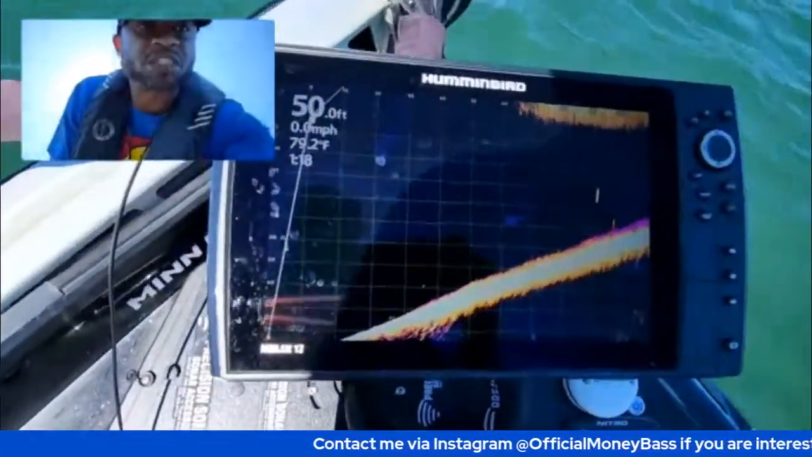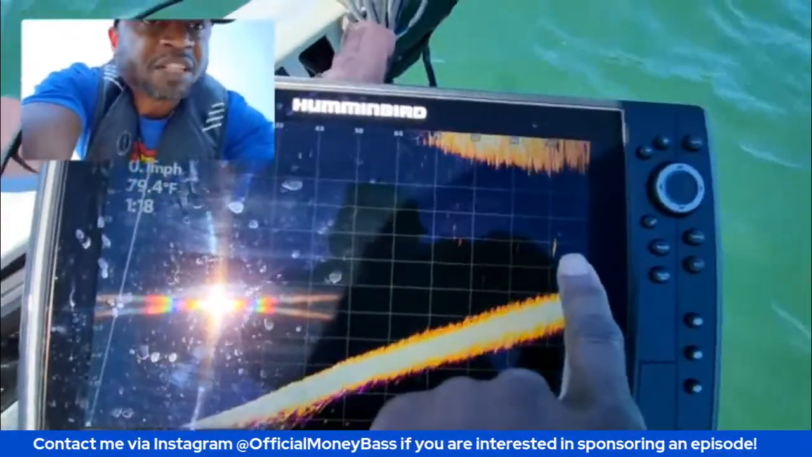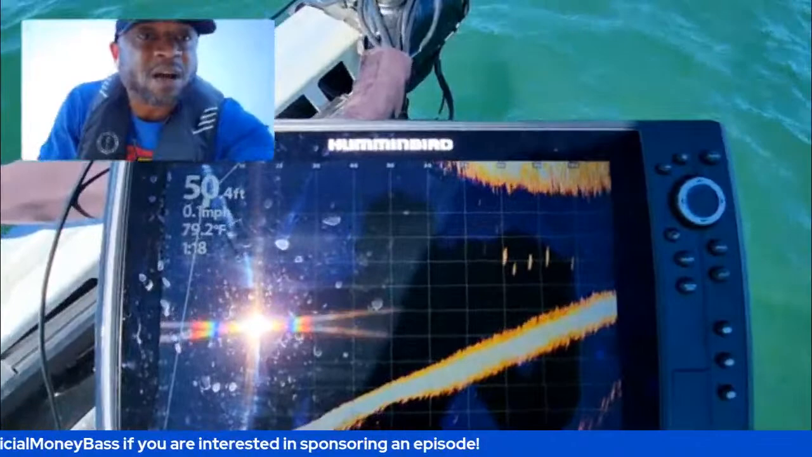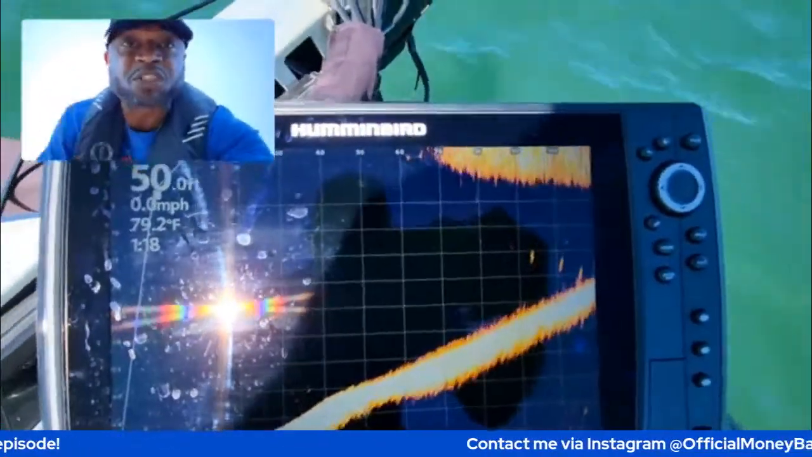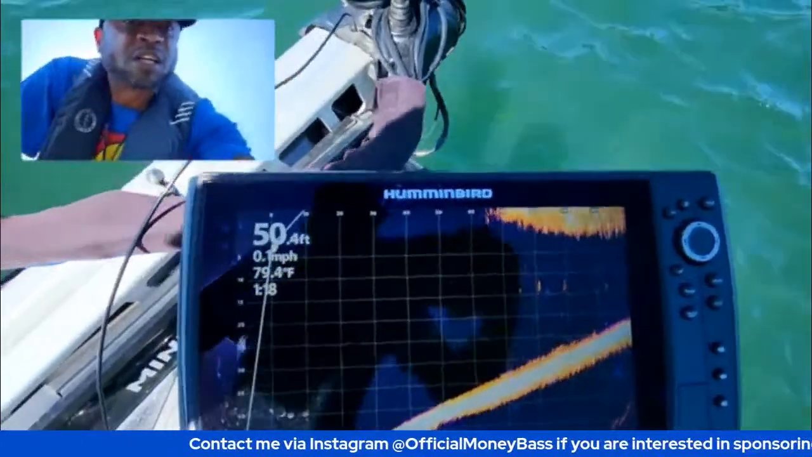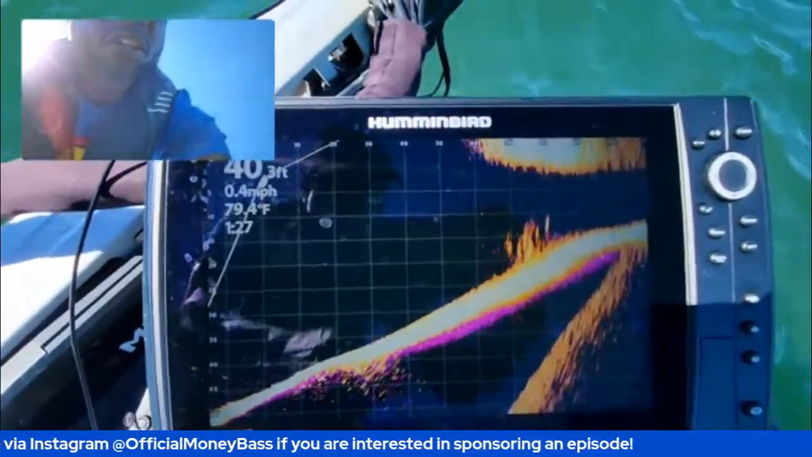All right, so here we go, sitting out at 110 feet. You can already see some fish out here. Now, these fish are suspended. There we go. There's some more coming into play. All right, so now you see the fish. Let's go ahead and start moving in a little bit closer, and we can see the actual cover that those fish are relating to.